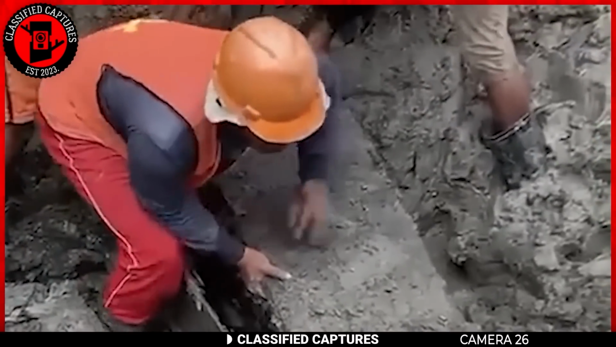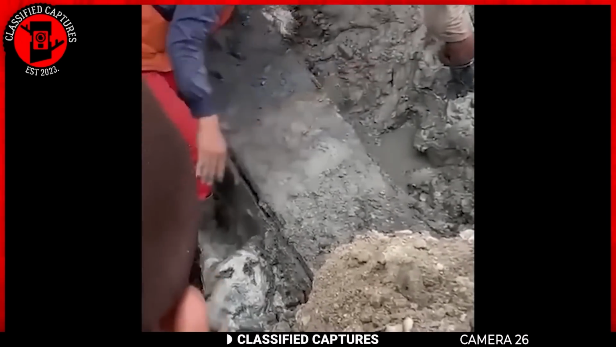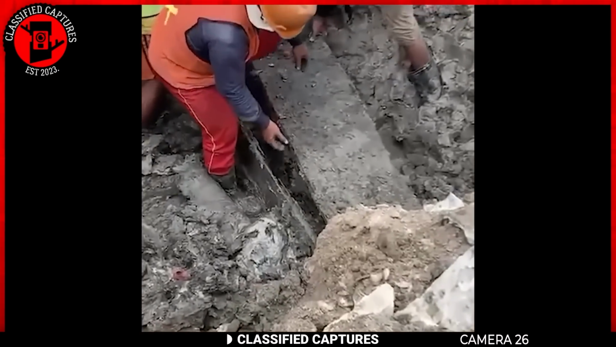The lid is slightly ajar, but the contents are obscured by sand and hardened mud, making it impossible to see what's inside. It's a chilling sight, stirring the imagination with thoughts of what could be within.